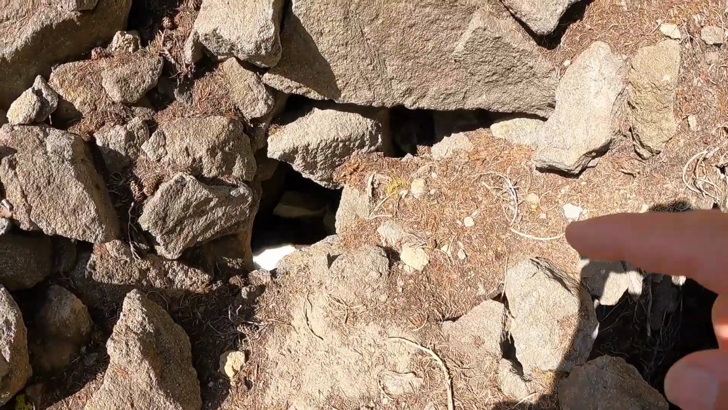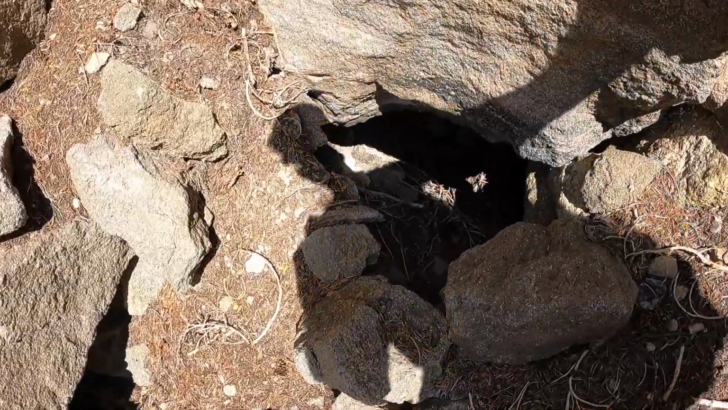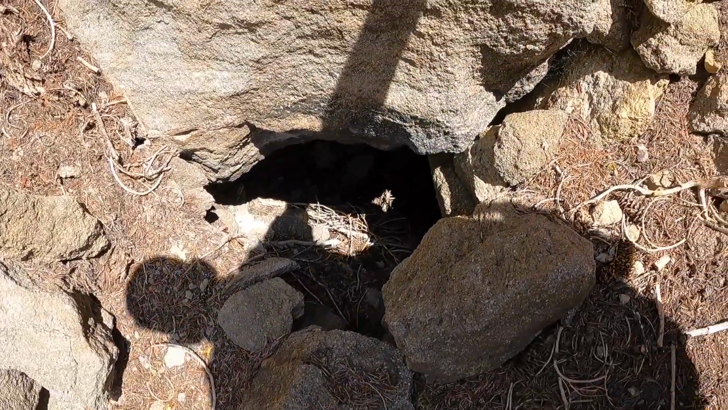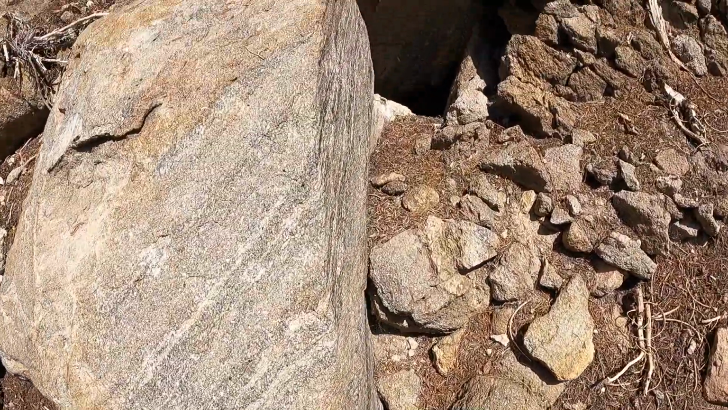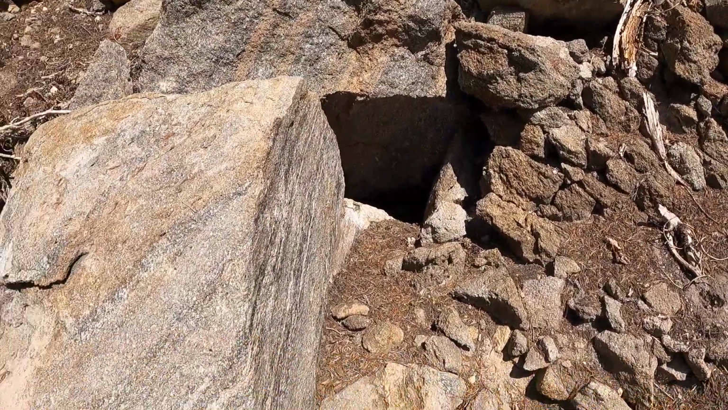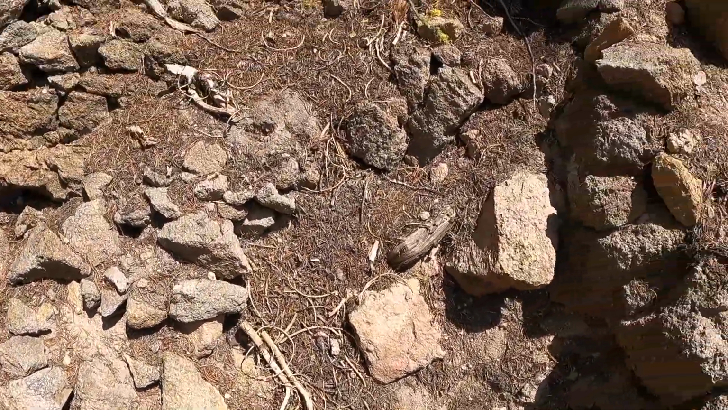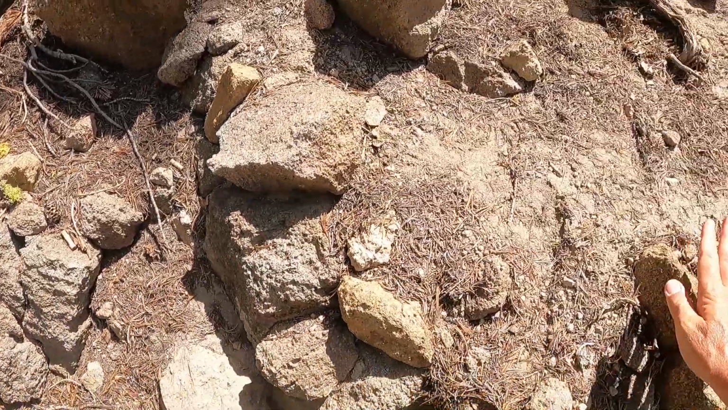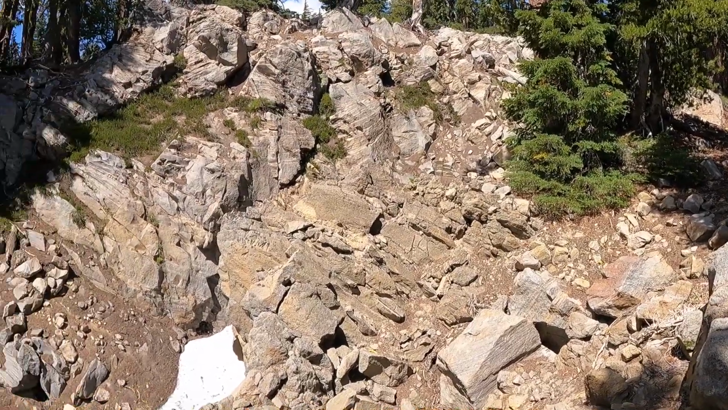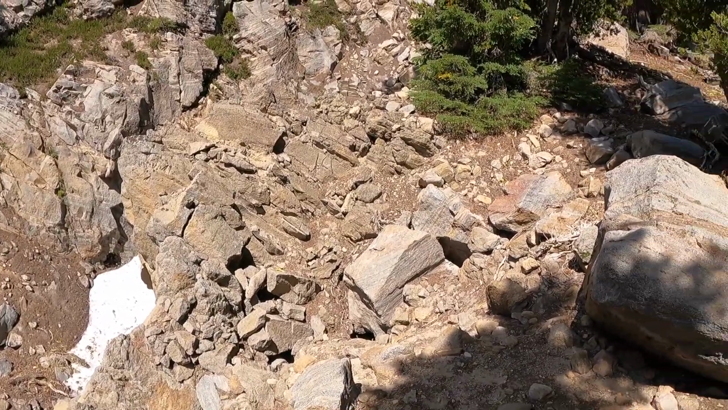I mean, there's a big hole there, but there's definitely some shelter under there. Looks like another little skylight up there. That's interesting. I may have to put that camera here. This whole area is full of little caves. I'll keep looking a little bit.